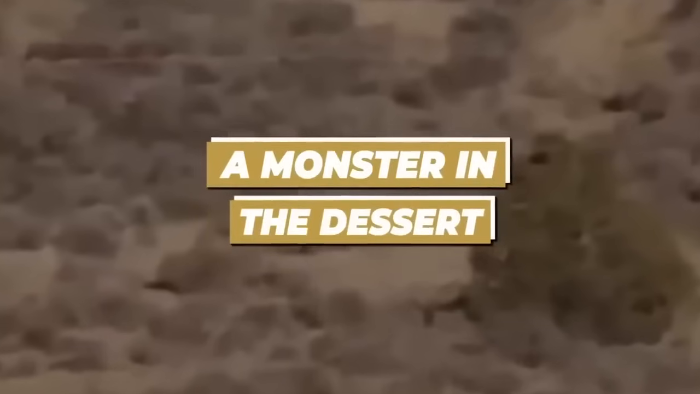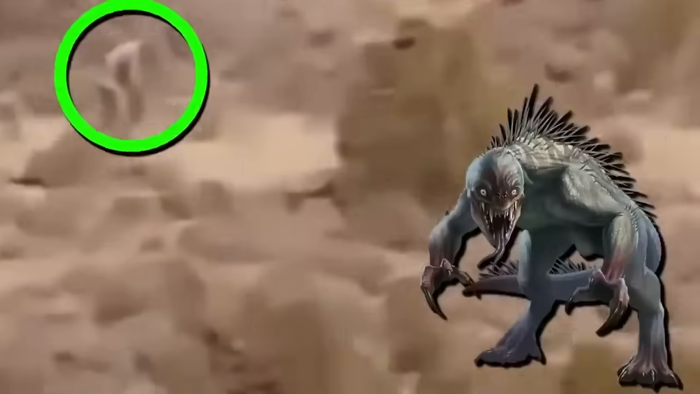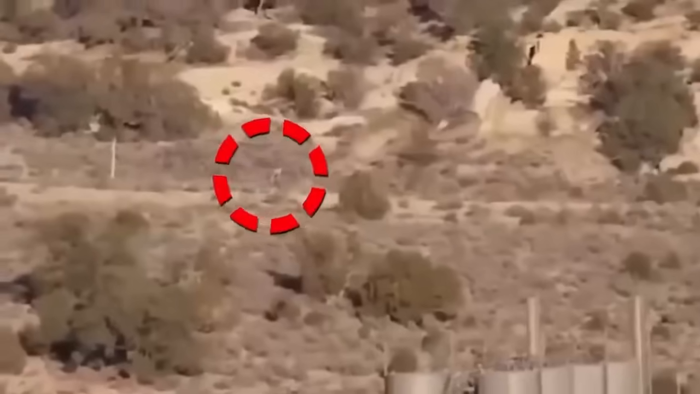A monster in the desert. A video was uploaded on the internet in August of 2016, where a humanoid creature was seen walking in the Portuguese desert. According to some, it was a chupacabra, but for others, it was an alien. It was never seen or caught on camera again, so we don't know what it was. One weird thing about it was that the creature was moving towards the bush, and then it just vanished. Where did it go? No one knows.